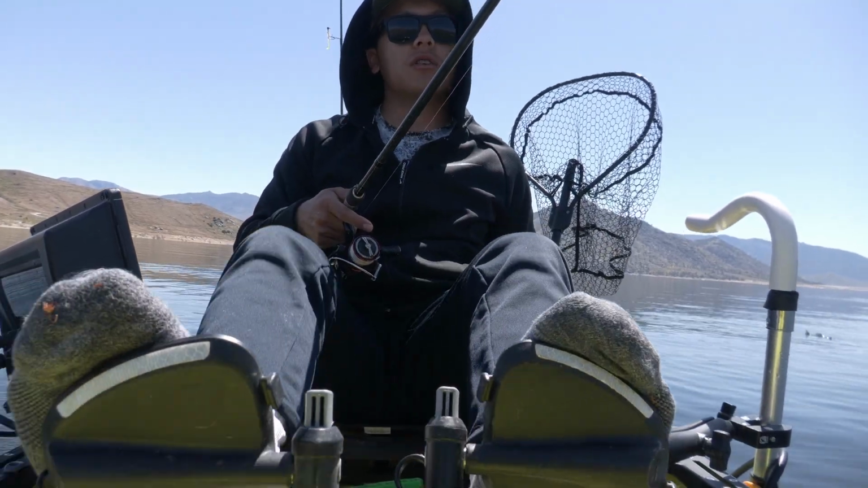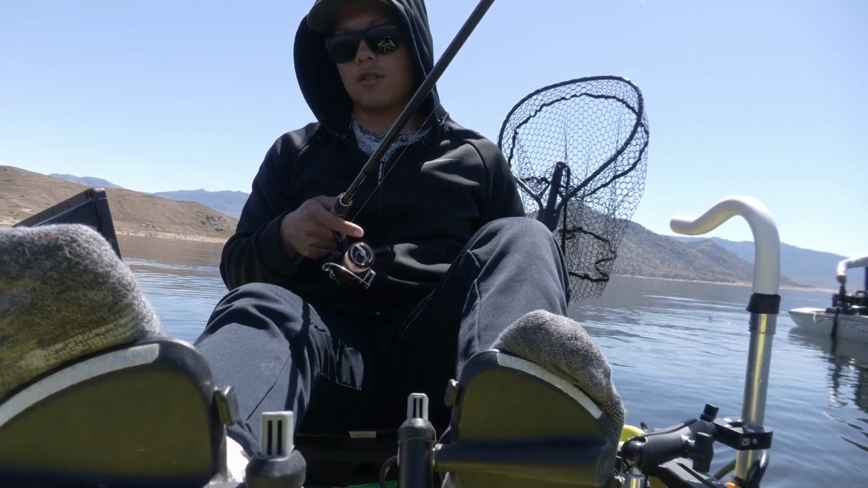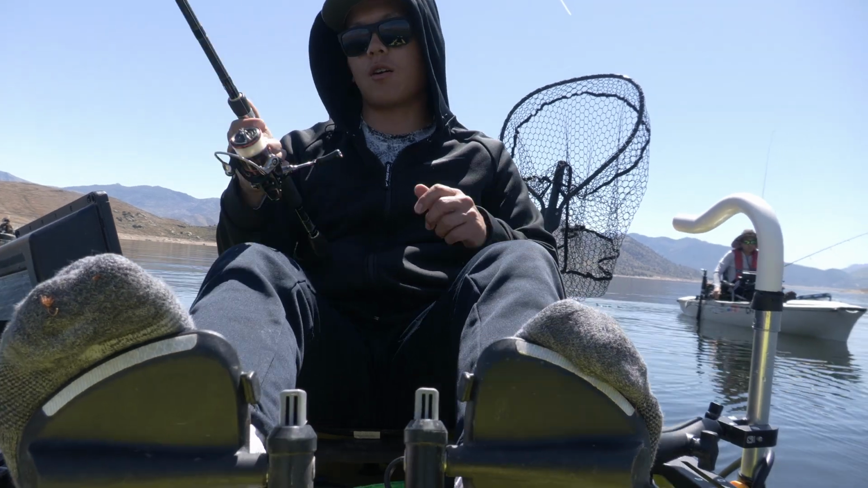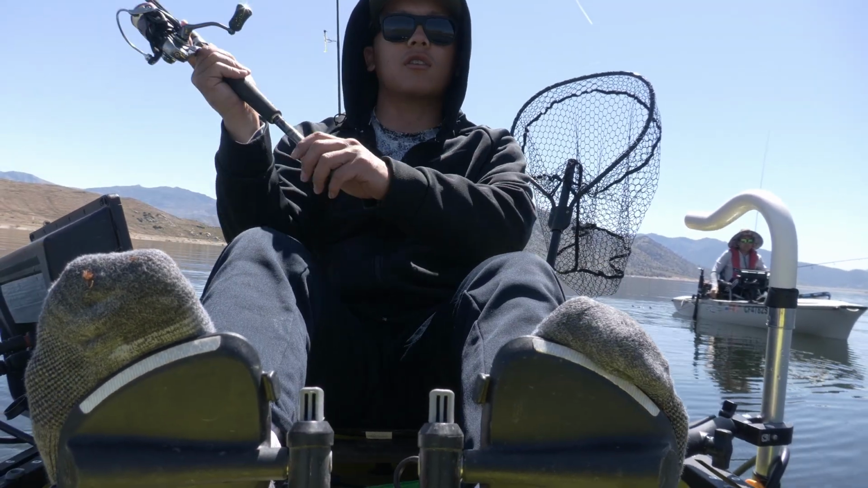Try to get closer so I can get a better cast. It's always better to overcast than undercast, because if you overcast, at least you can get it to the right depth and work it at that water column a little longer. Of course, if you short cast, then you have to reel it in, buddy.